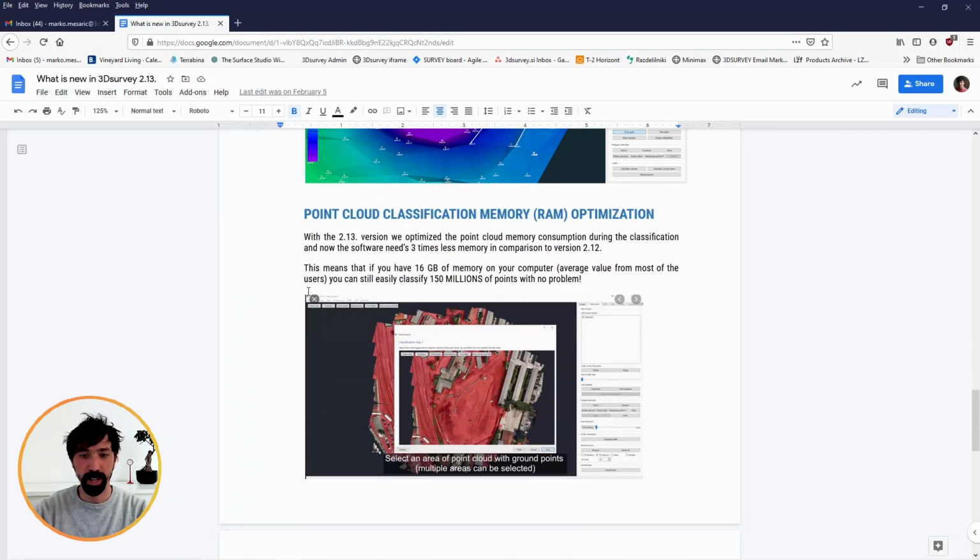Next improvement is optimization. It's actually memory optimization during point cloud classification. We know that the previous version had quite a lot of issues if you have 100 or let's say 200 million points and you have just 16 gigabytes of memory. This is kind of a standard memory size if you have a laptop or standard computer. When we were doing point cloud classification, we duplicated the number of points and so on, and that's why we needed a lot of memory, everything stopped and so on.